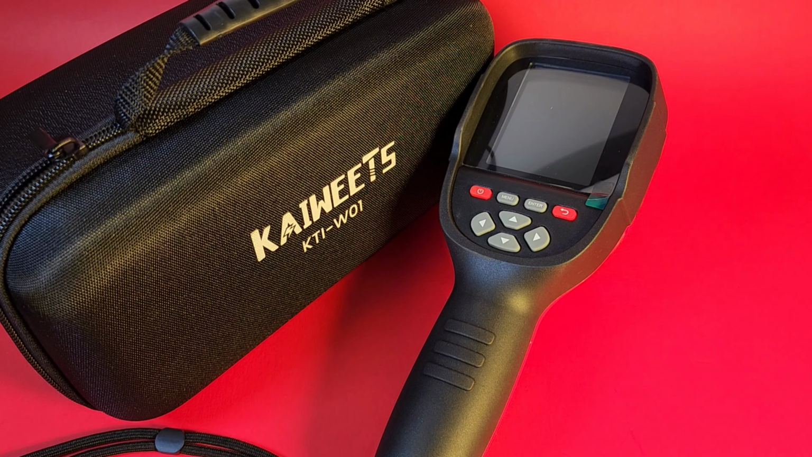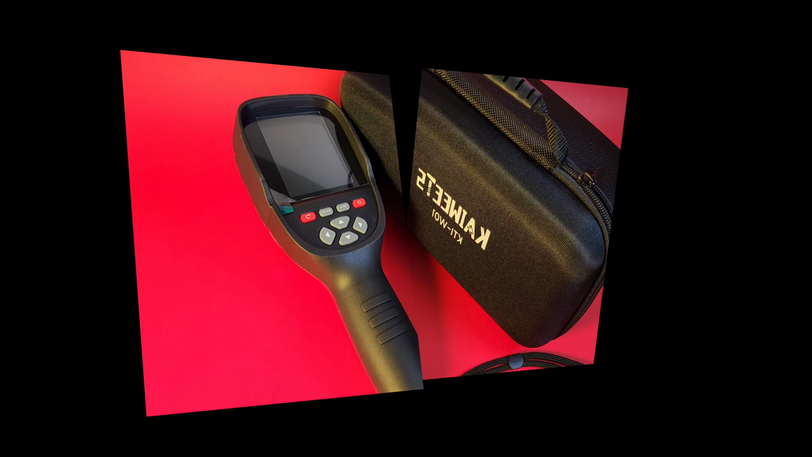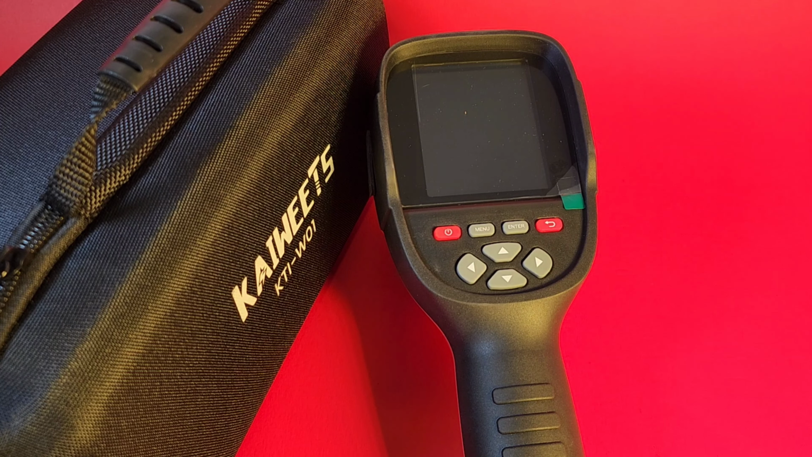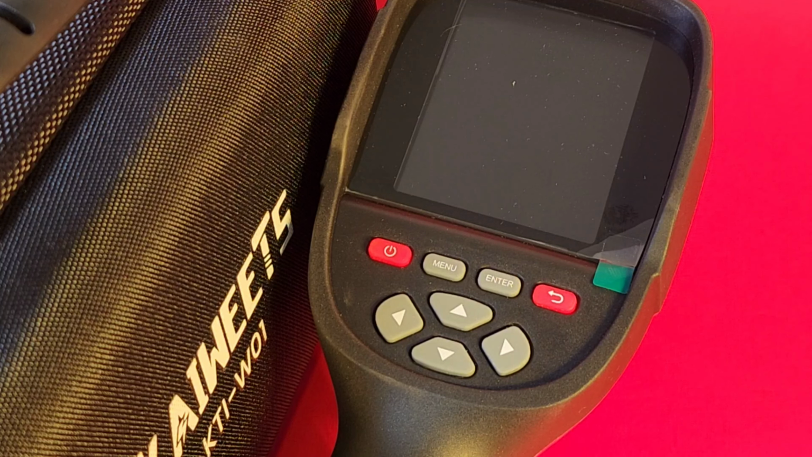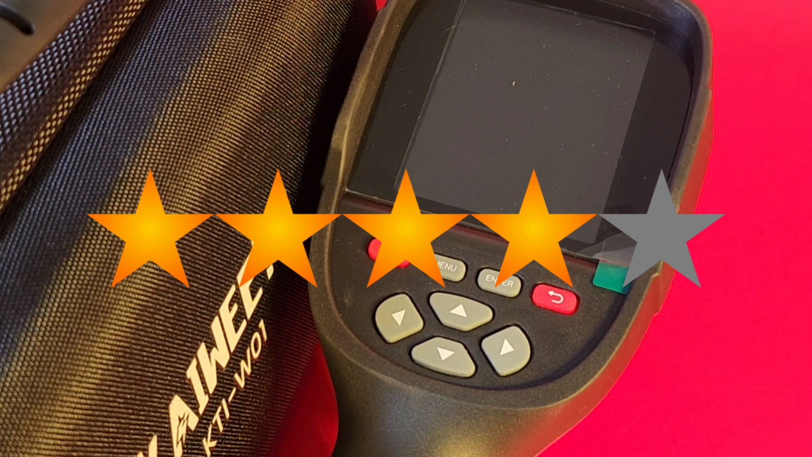I do highly recommend it. Roughly about $200 to $250 US, depending on where and when you're picking up this thermal imaging camera, but believe you me, it is worth every penny. Comes with some pretty funky KAIWEETS editing software as well, so you can take the thermal image and manipulate it whatever way you need to. Hey, if you want to share stuff with fellow engineers, what have you, that is a great tool. I'm having a hard time finding something wrong with it. It's just that good. KAIWEETS KTI-W01 gets a solid 4 out of 5 stars.